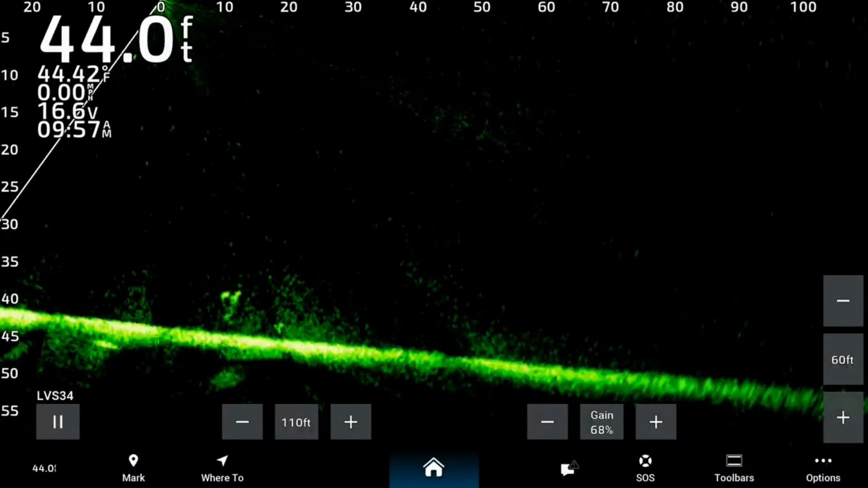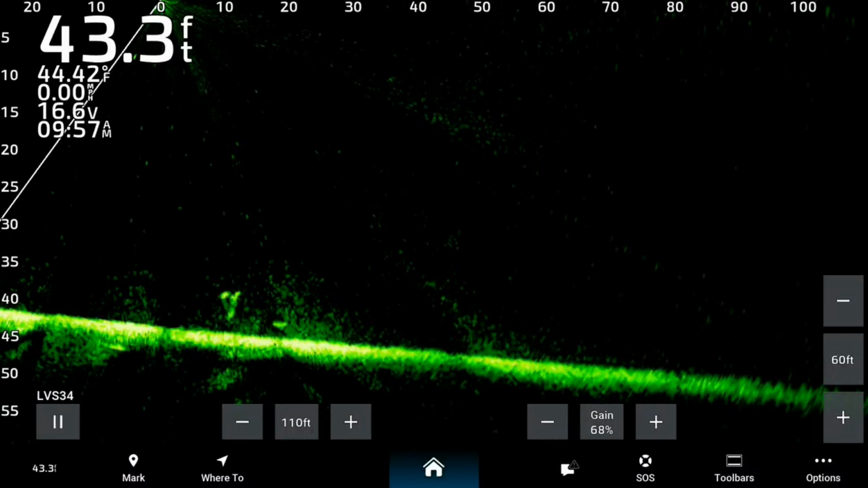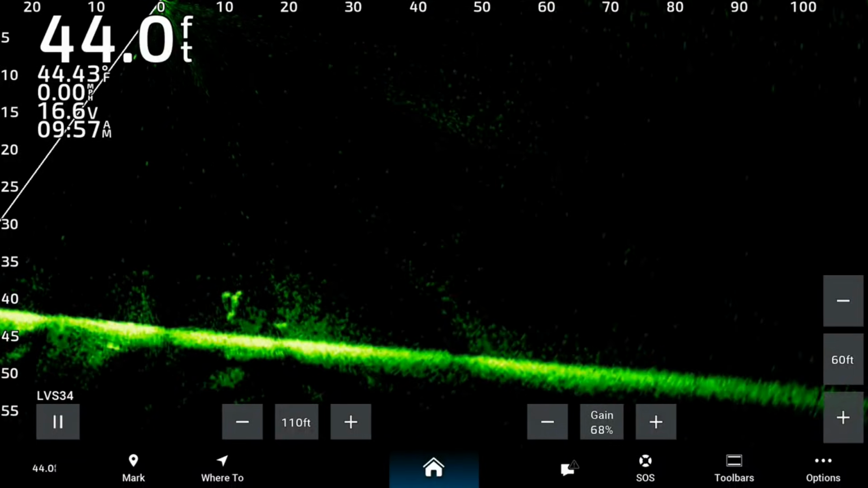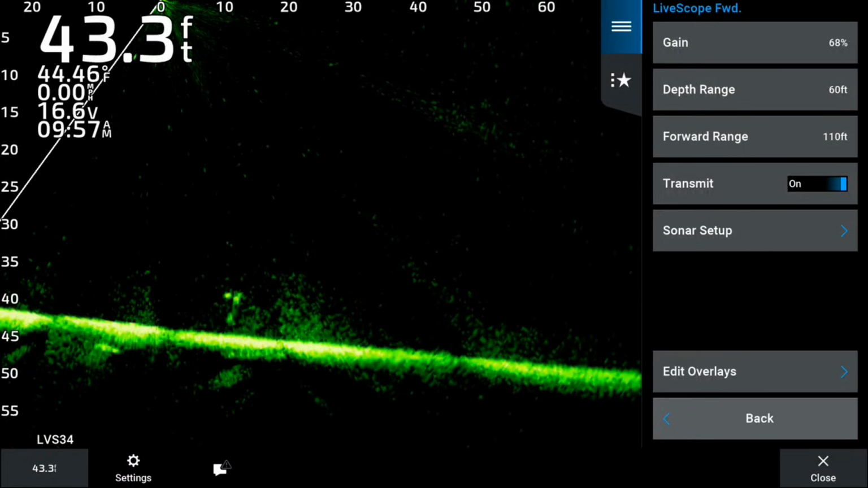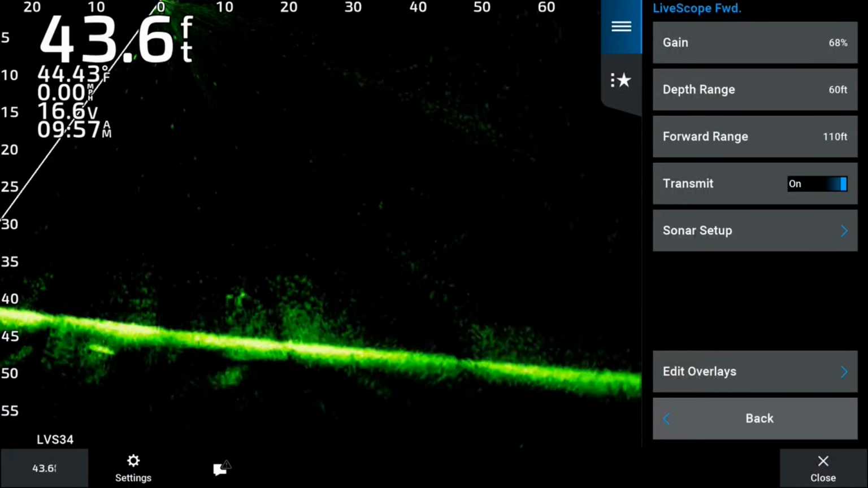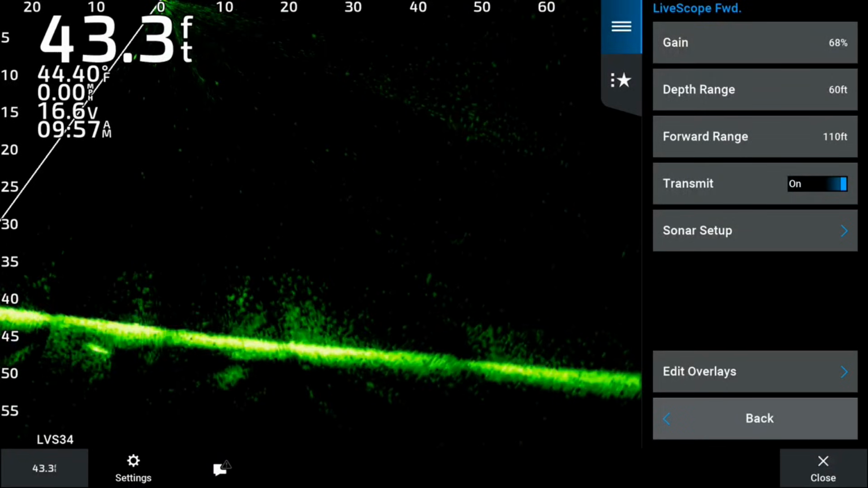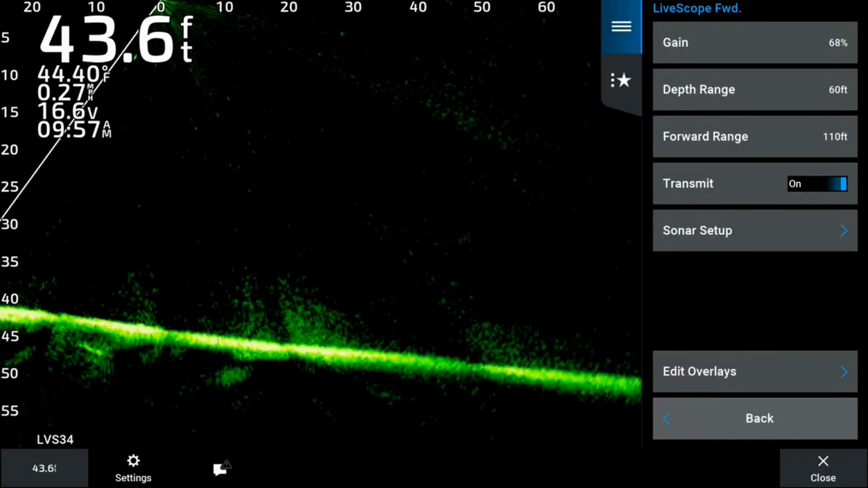All right, so right now I've basically just started my Garmin. One of the first things I'm going to do is look for a color that's suitable for the day that I am fishing. Today is really overcast. The sun's not out, so we're going to look for a color that is suitable for my eye.